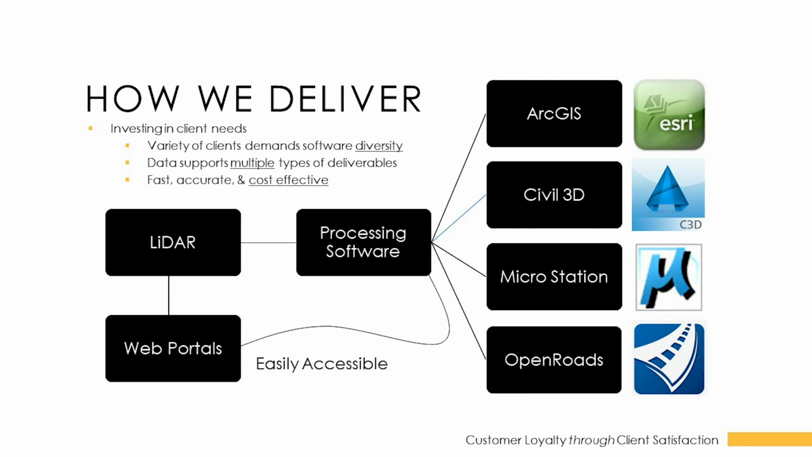Okay, now I just want to talk a little bit about how we deliver. One thing we pride ourselves on is making our data consumable to the end user. So we can basically put our data in any type of format that the end user is comfortable working in, anywhere from a GIS environment to traditional CAD environments. All the different CAD providers out there, we're comfortable and experienced in producing data sets that can go into those formats.